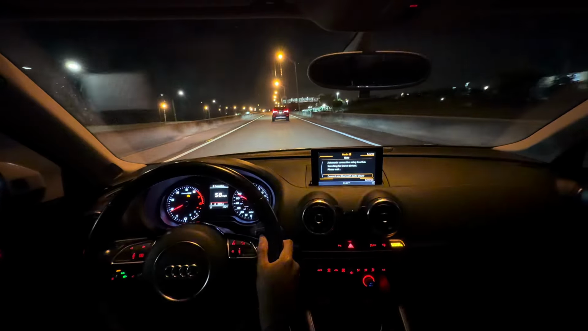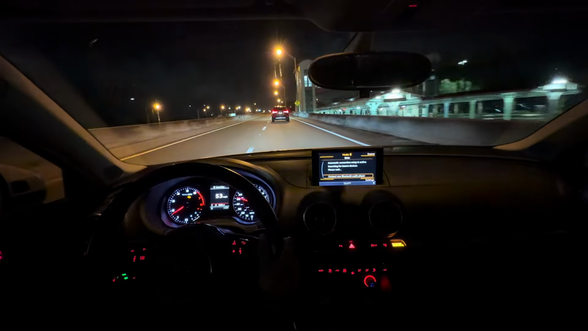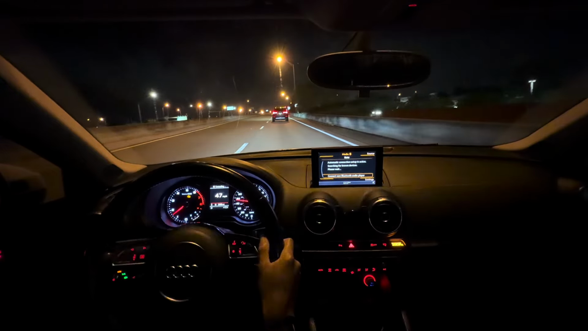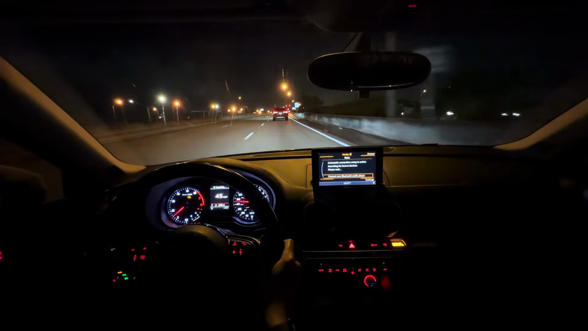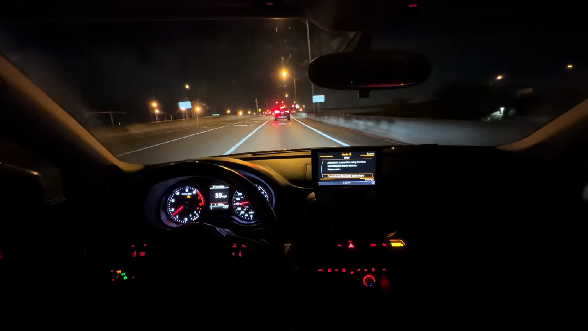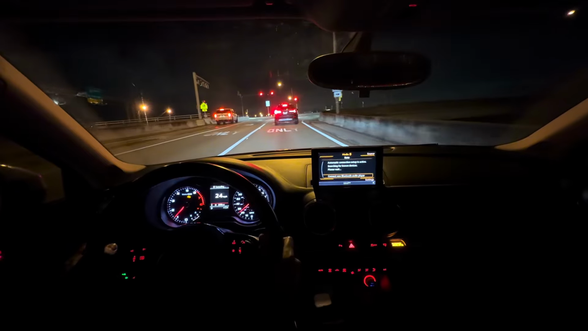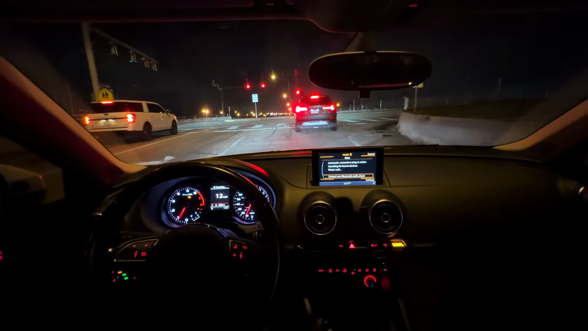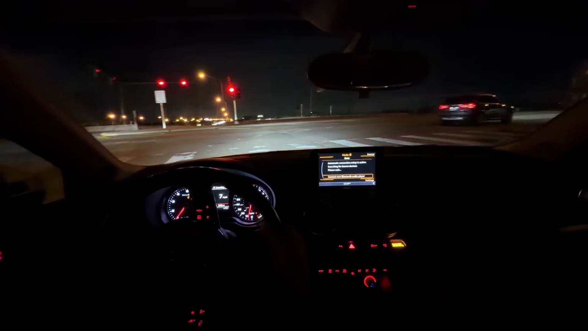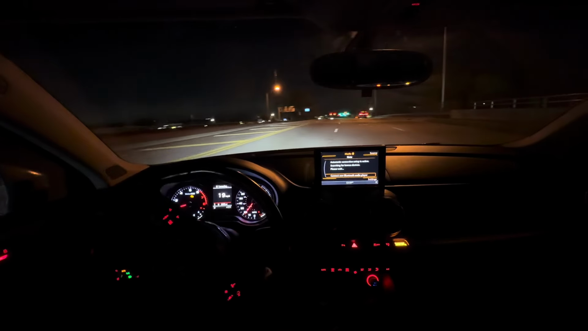Let me know what y'all think. I definitely gotta do more POVs, but one thing about my car is that my tints are not too dark, and I don't have windshield tint at all either, so doing it during the day, the sun hits hard, especially when I have the AC off, so it's kind of hard. But I'm about to get my windows tinted, all four. The back I'm gonna get tinted, and then I'm gonna get the front windshield tinted, but who knows when that's gonna happen. But I definitely want to get it done.